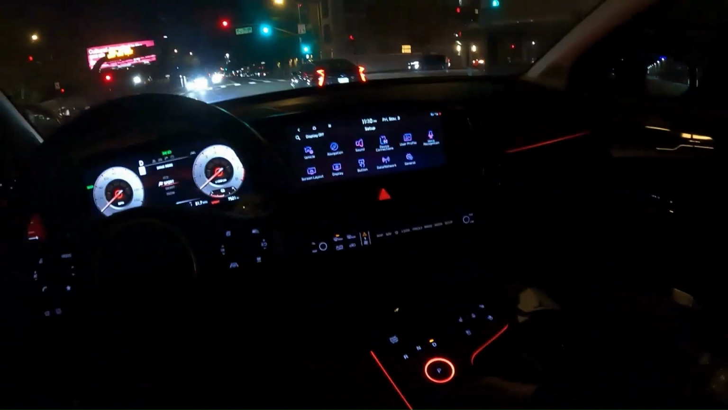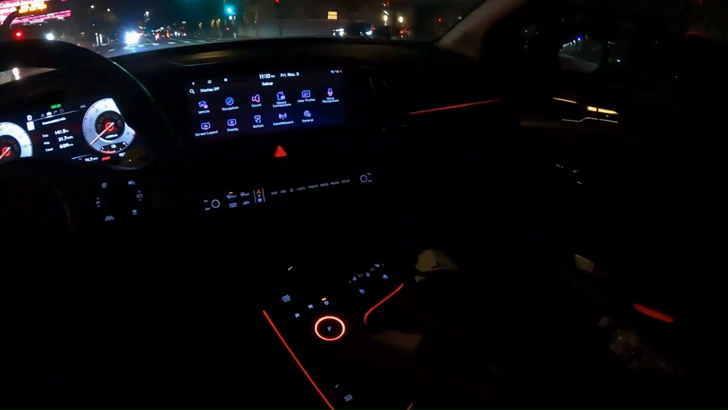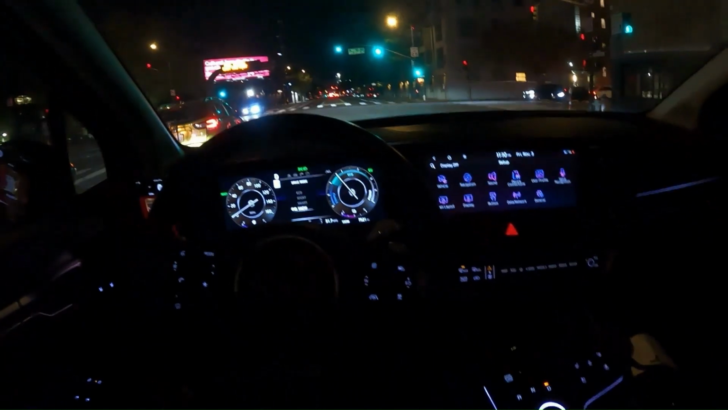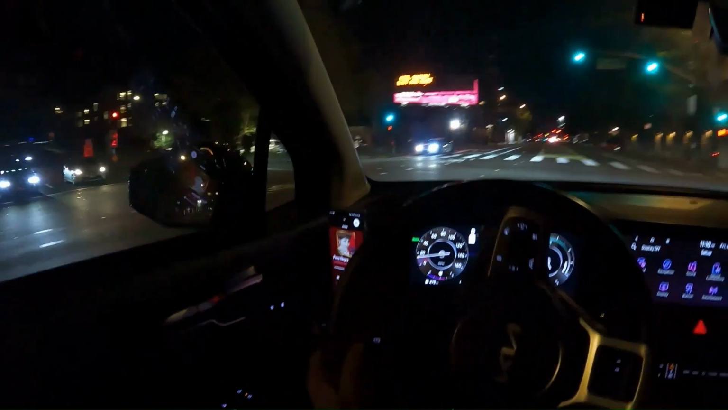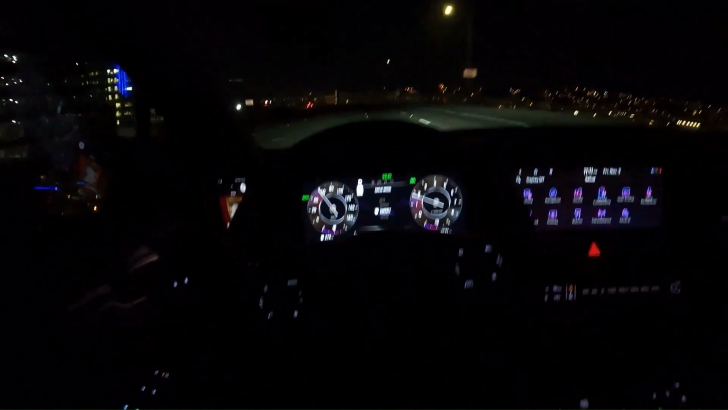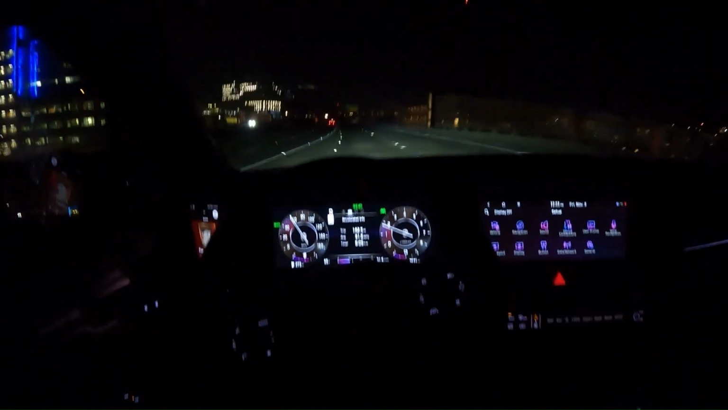As you can see, I changed it to sport, and since its ambient lighting is linked to the drive mode, it changed to red. And if I go to smart, it goes to this bluish white light, and snow, it turns to white. I took it off snow, now it's in smart.